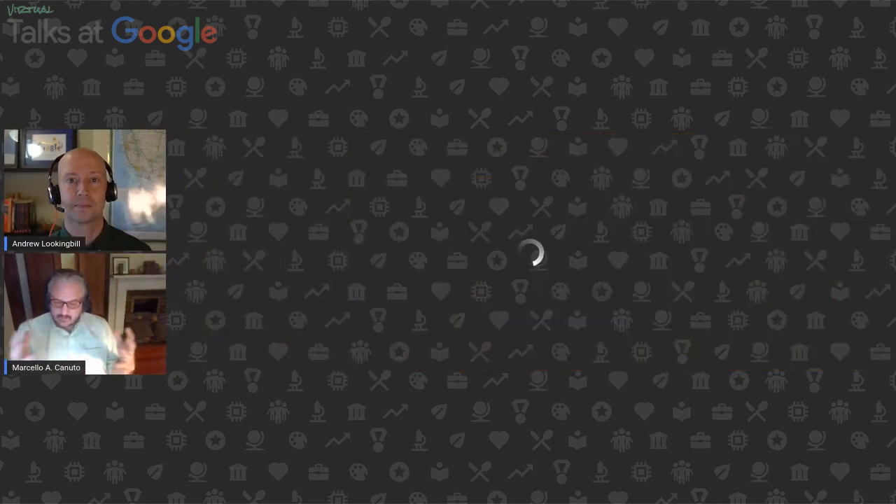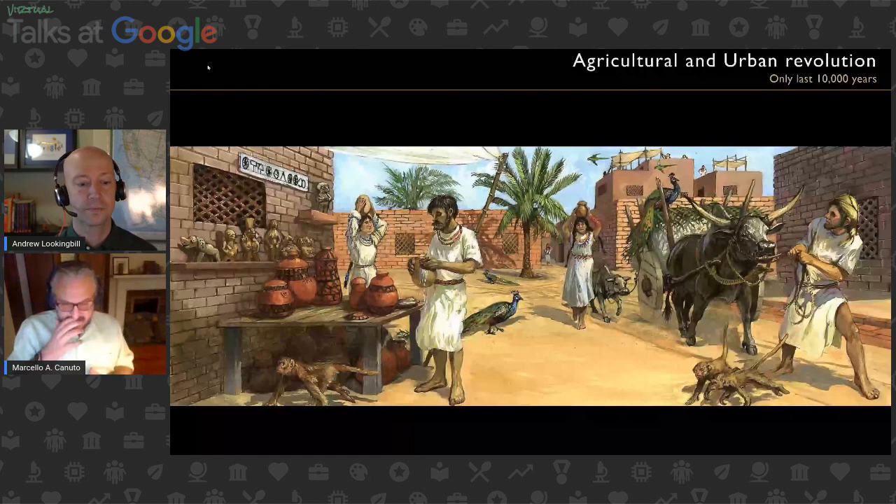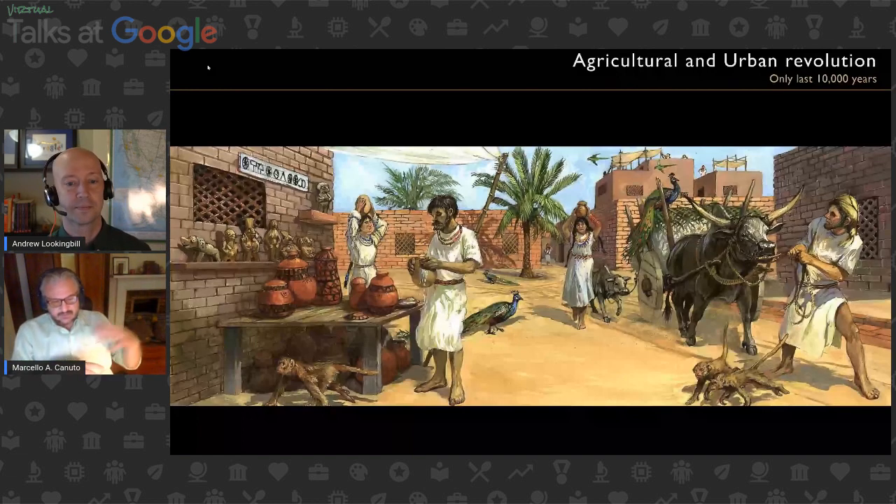The area that I work in and my colleagues work in, as you said, the Maya Biosphere Reserve, is very different from the kinds of places that we tend to think of when we think of ancient civilizations. I have a few images here of reconstructions. These are wonderful little reconstructions of places that most of us learned a little bit about in high school, the ancient civilizations of Mesopotamia or the Indus Valley and so forth.